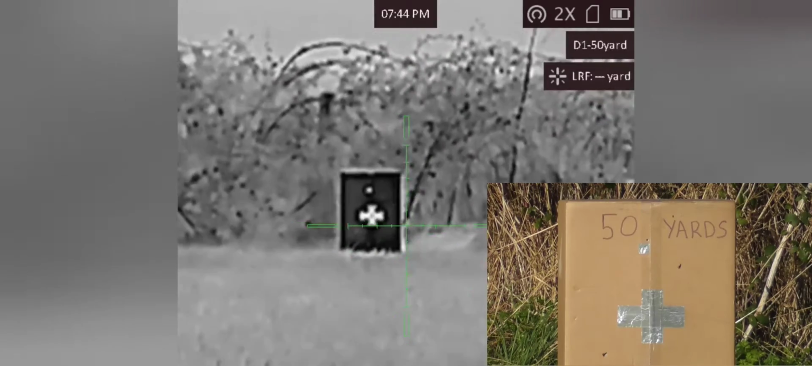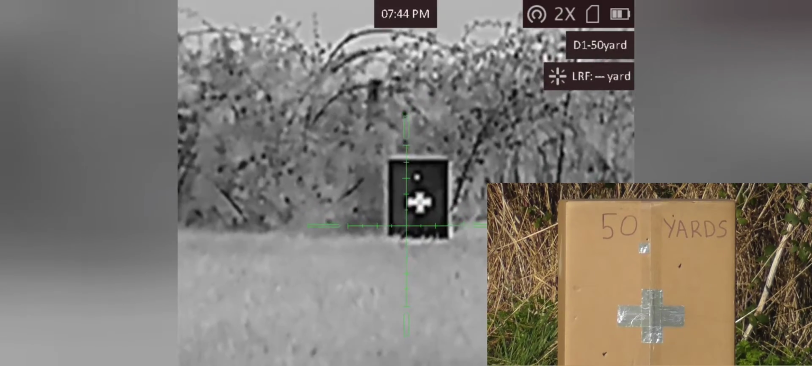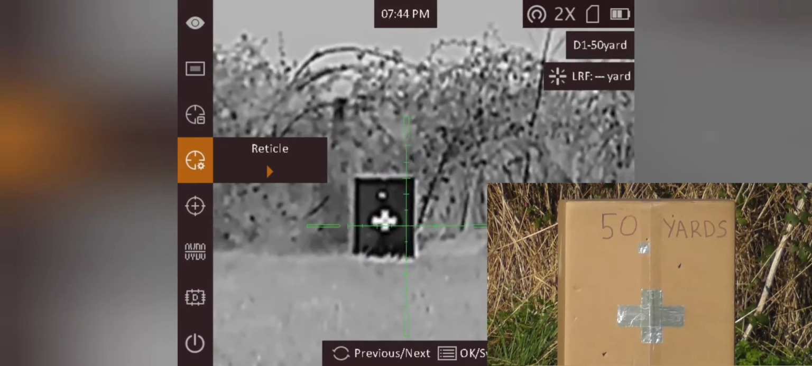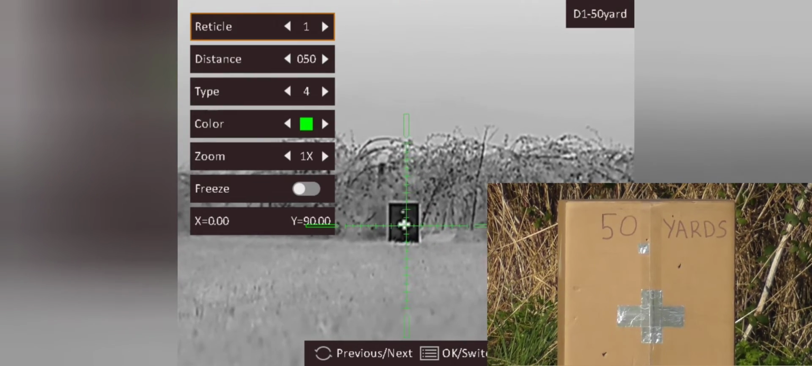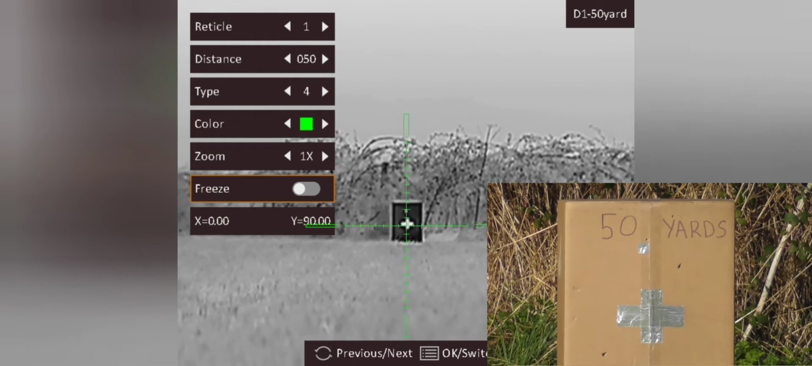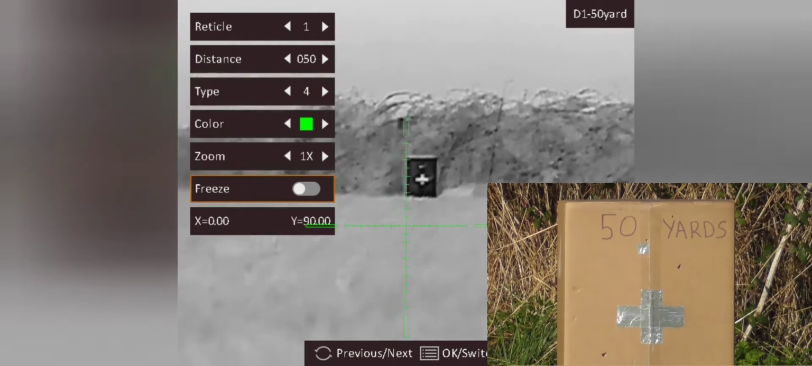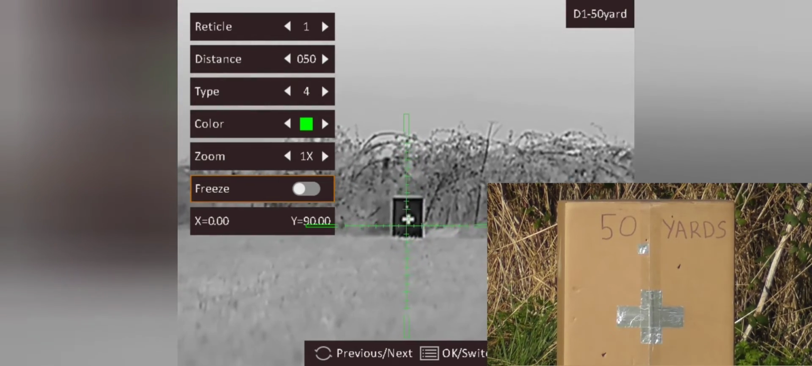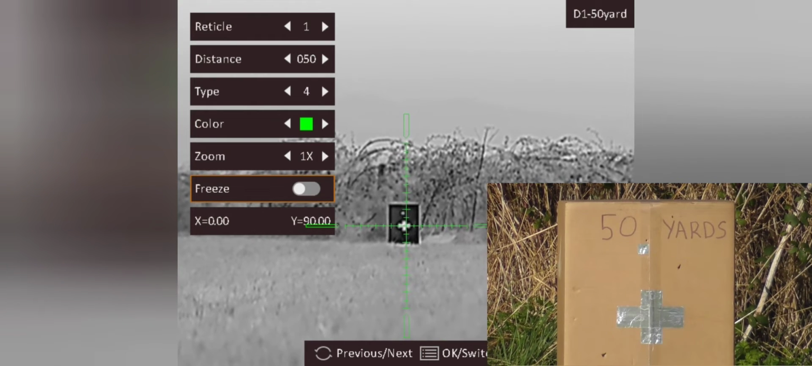So the first thing that we do is push and hold the menu button, click the reticle option, and then we scroll down through our sub-menu to the freeze mode. And what we do is hold the crosshair in the centre of the target, and then we push the menu button to freeze the picture.